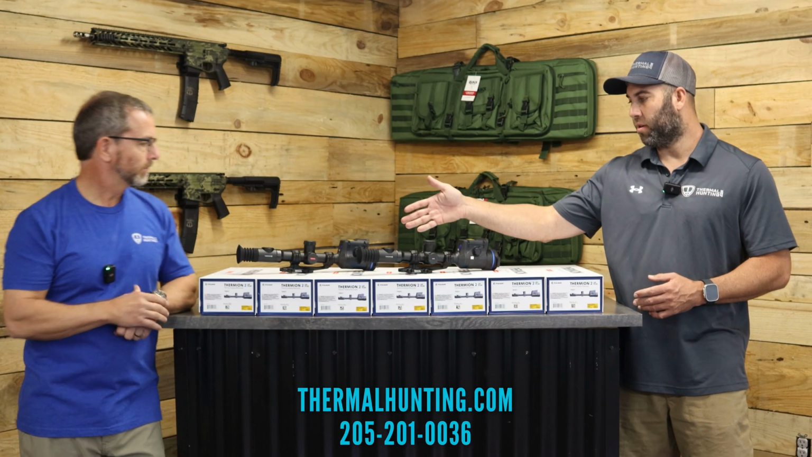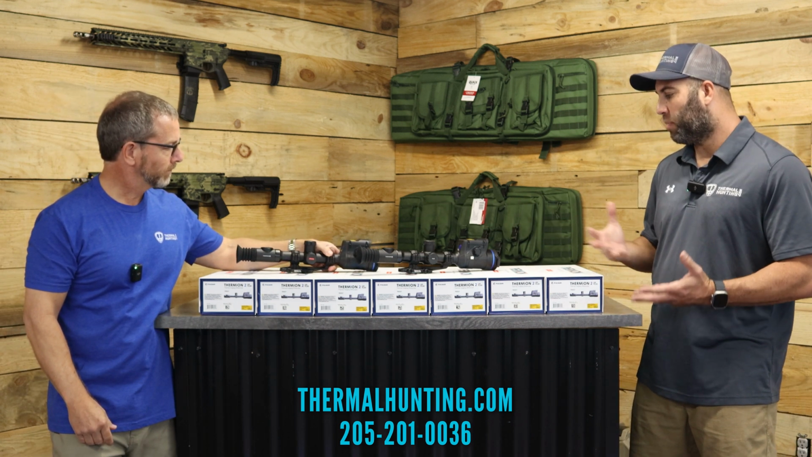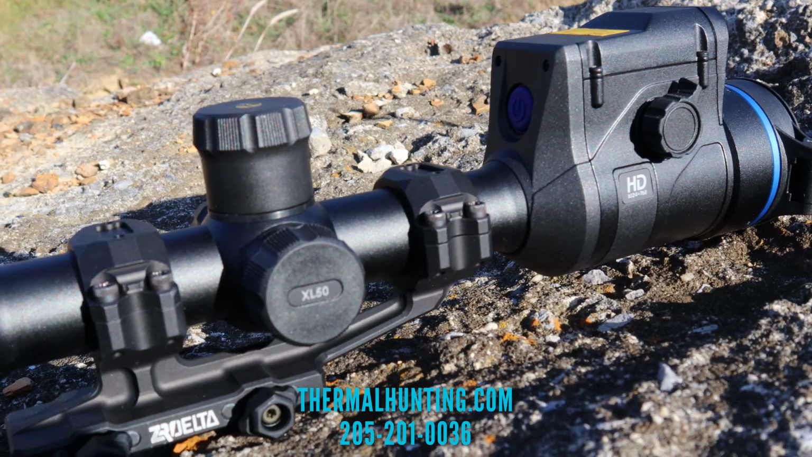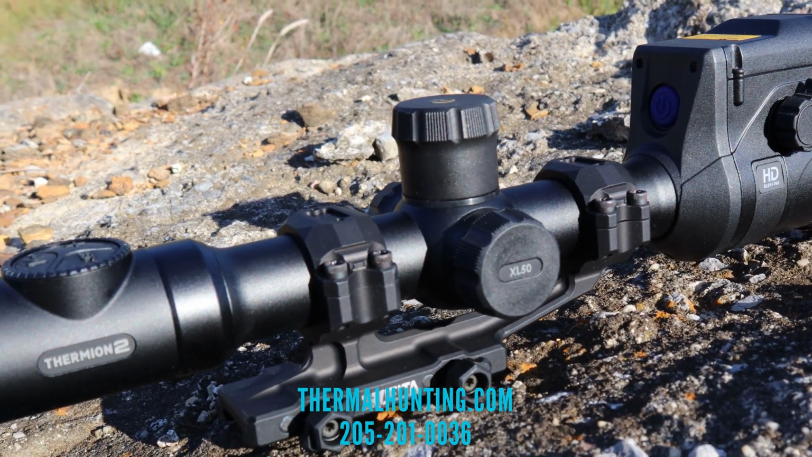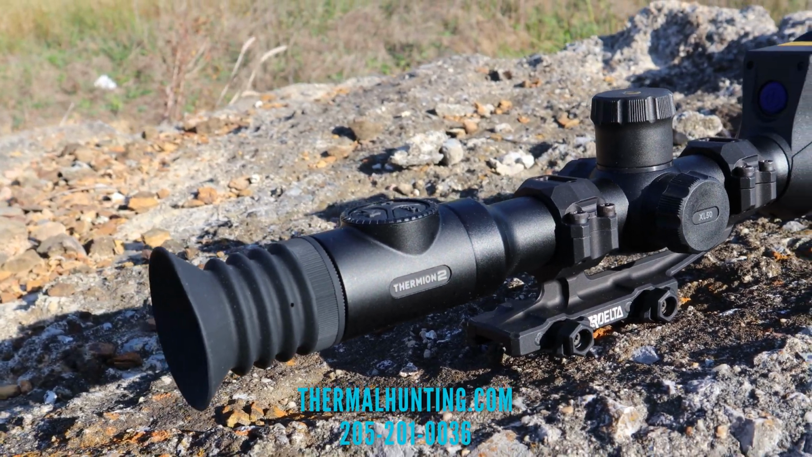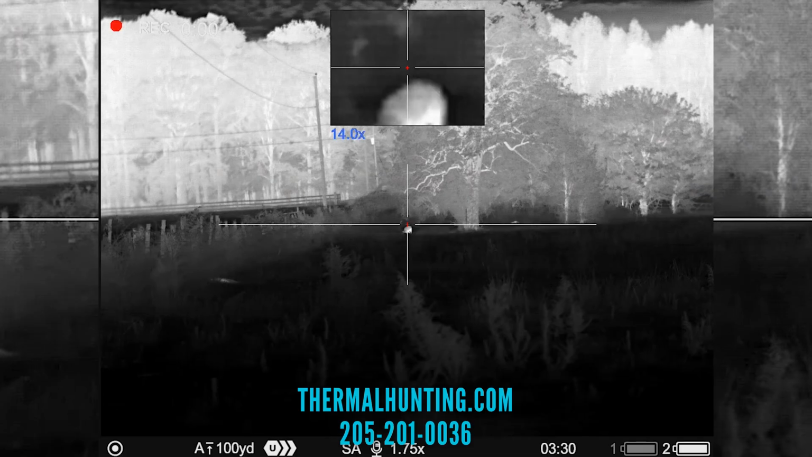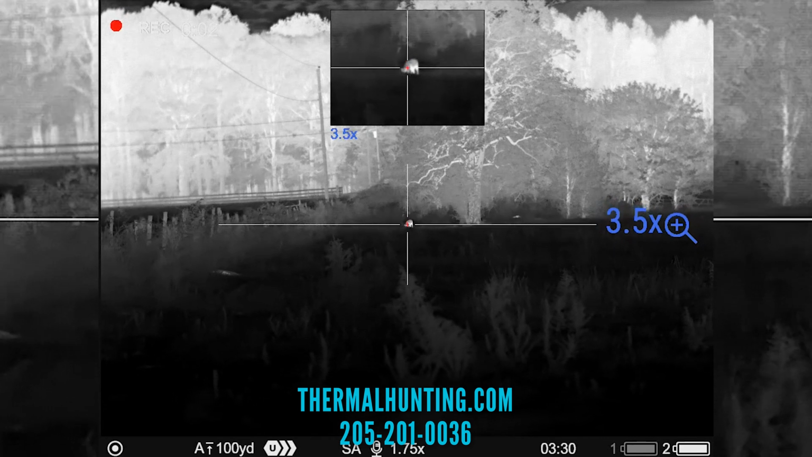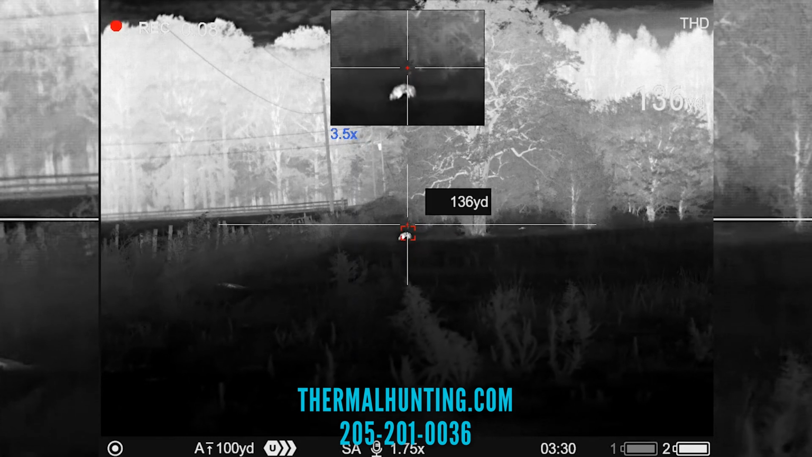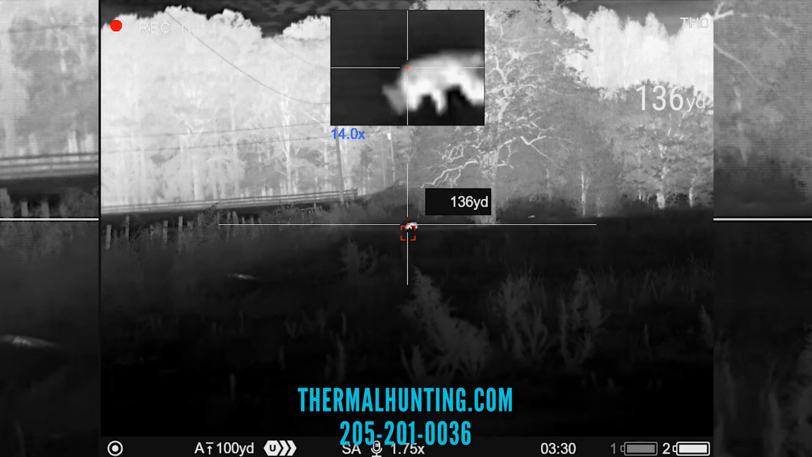And then we have, for comparison, the Thermion 2 XP50 LRF. We got to play with this for about a week now, and there's a few comparisons. So this guy, Thermion XL50, the base mag on this one is 1.75, where your XP50 is 2.0. On the XL50 it goes from 1.75, and that's at 1024 resolution, and then you go up to 3.50, and at 3.50 you're going to be close to the XG50 mark on the base mag, and it's going to be around 640.